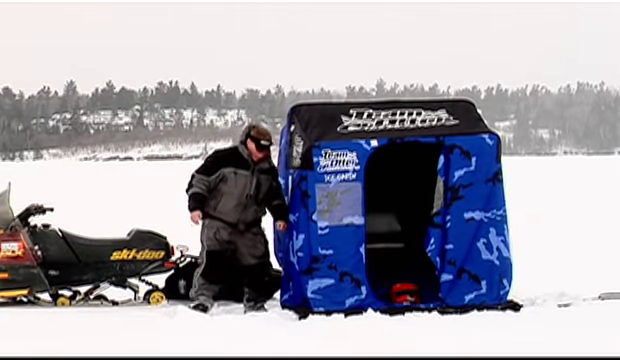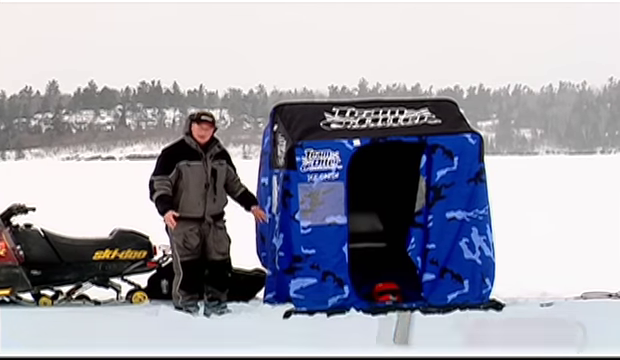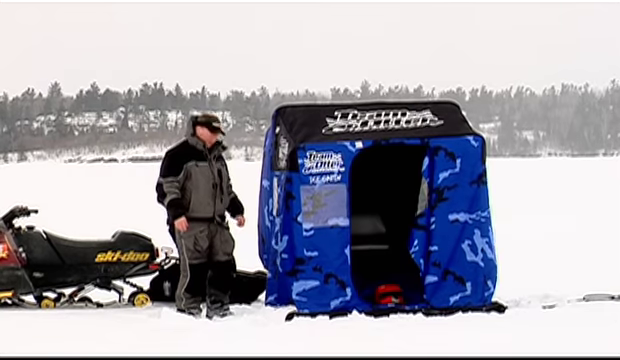Just getting the house banked in here, set up. I'm just kind of out in the middle of nowhere, 90 feet of water. There's lots of bait down here. James is just off about 50 yards over there.